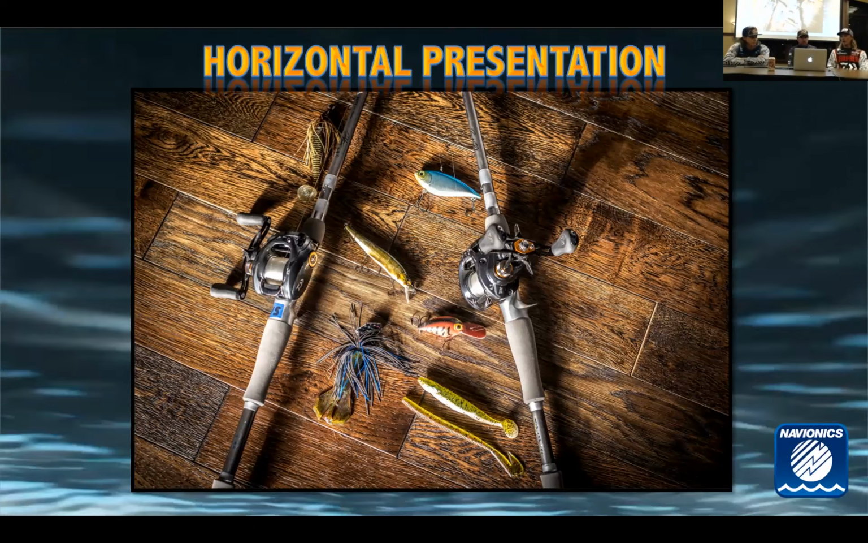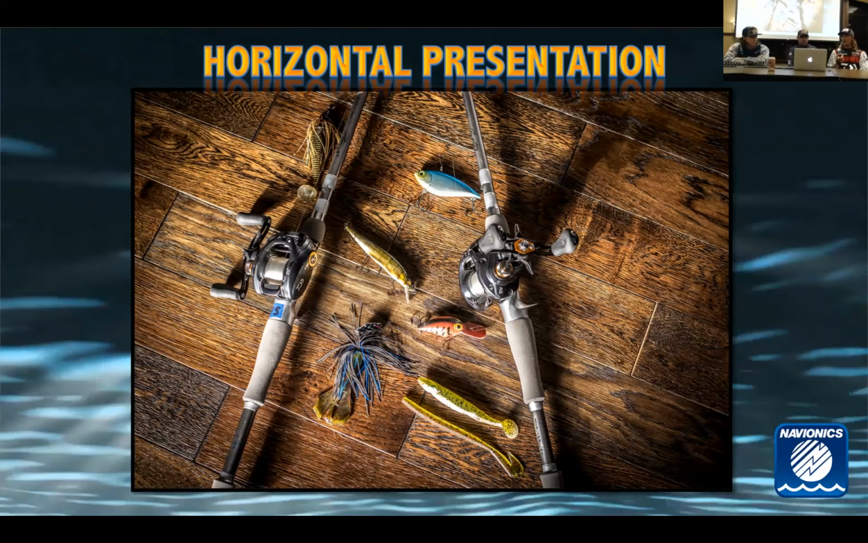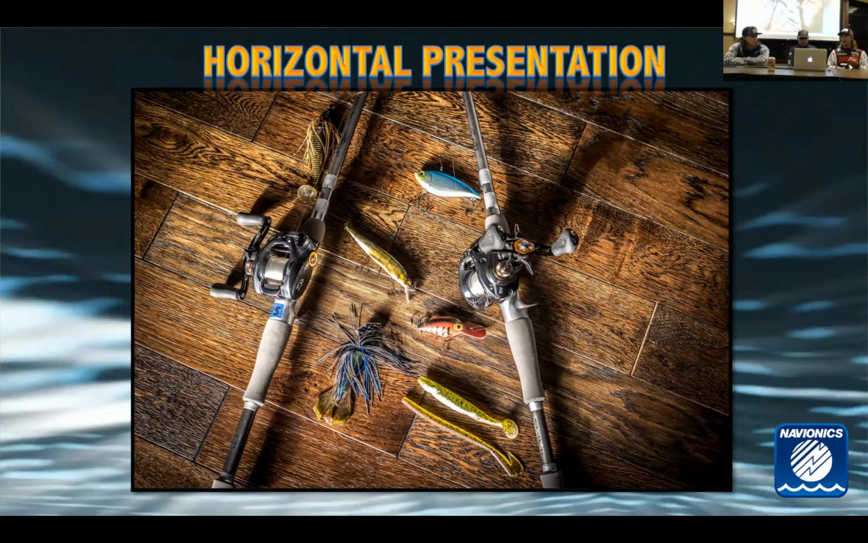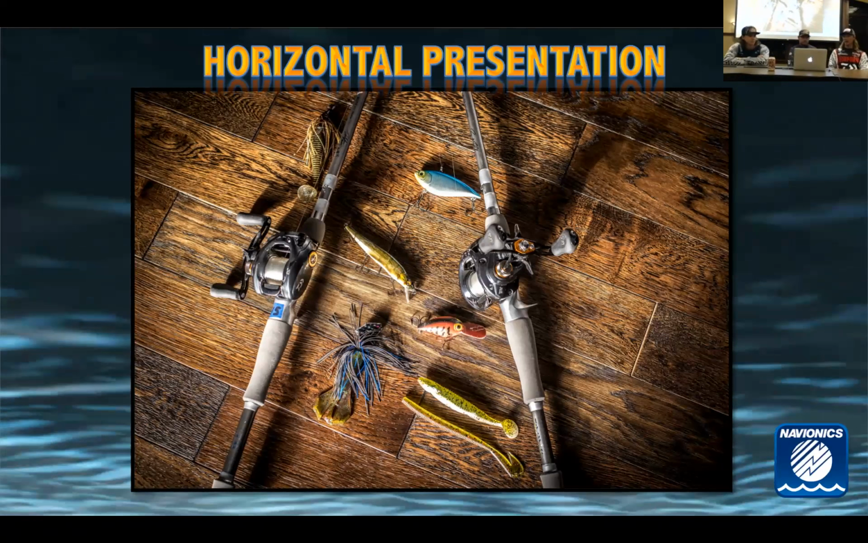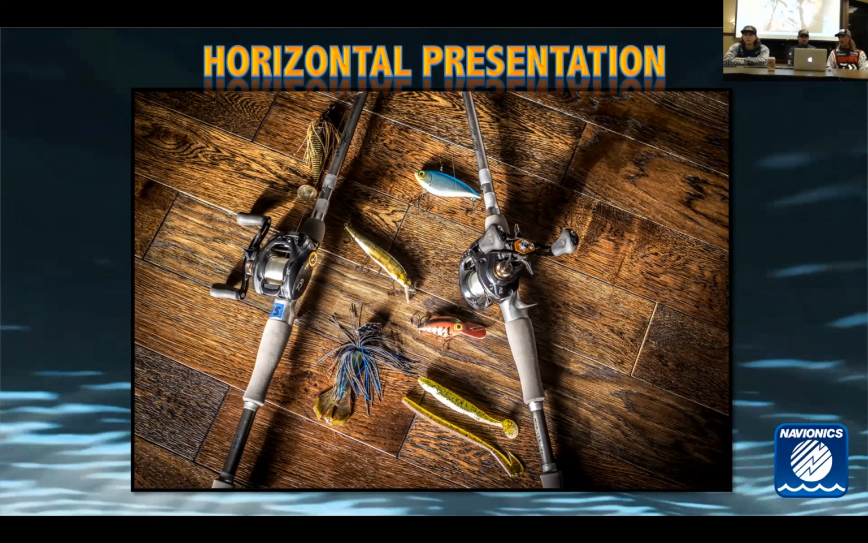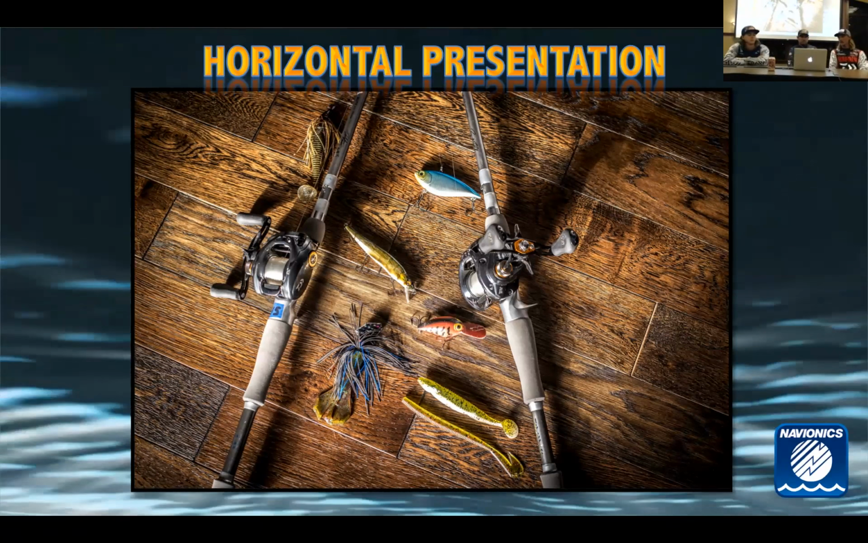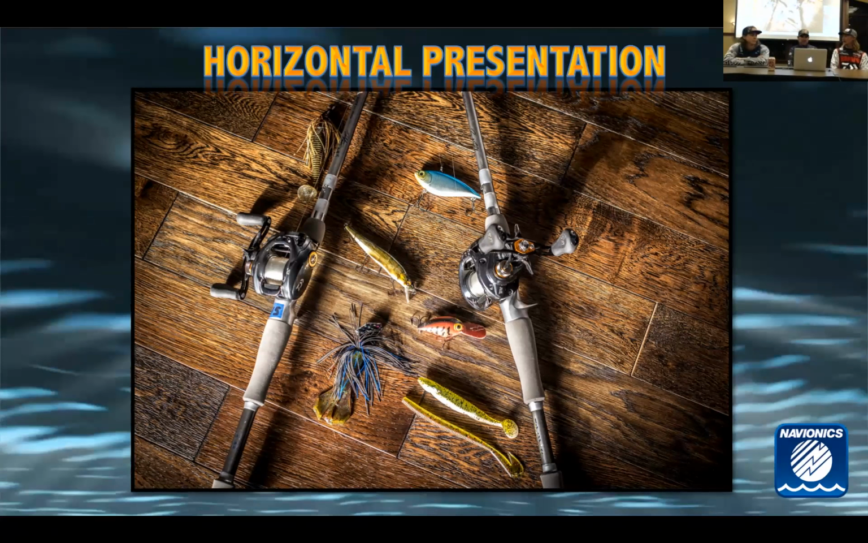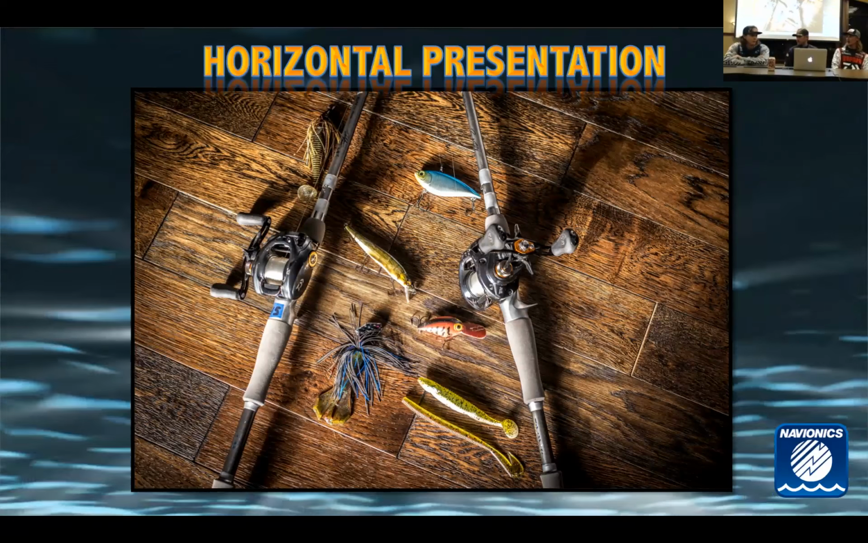You've got a Wiggle Wart in there. That's probably my favorite crankbait for getting into the tops of the grass, ripping it free, and working it off those edges. You can catch a lot of fish. Awesome early spring bait. Then we've got a little swimbait and a speed worm. I'm not a big speed worm guy. You guys can maybe fill us in on that.